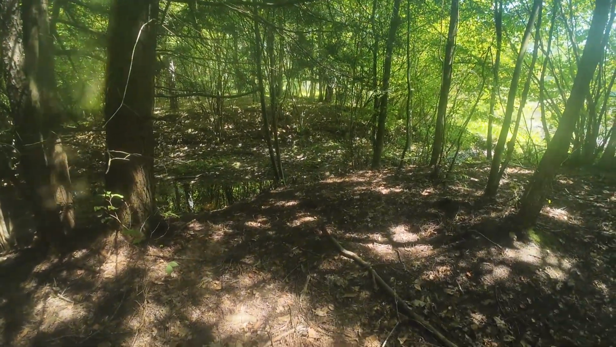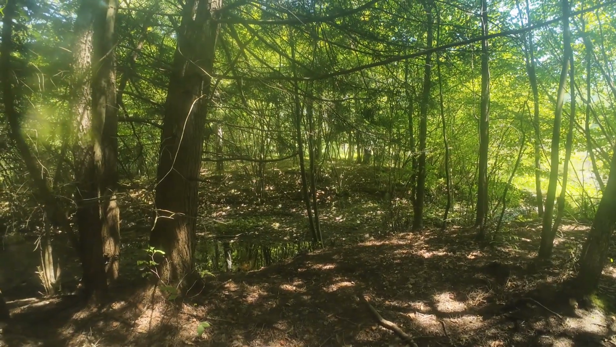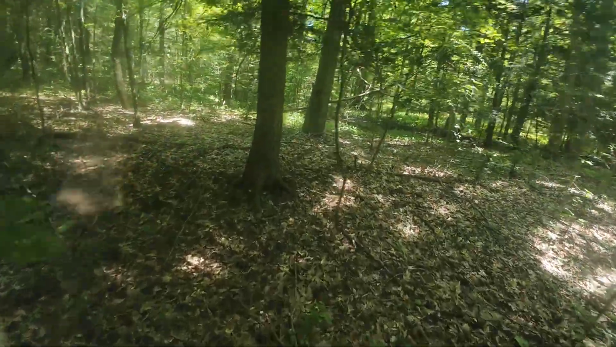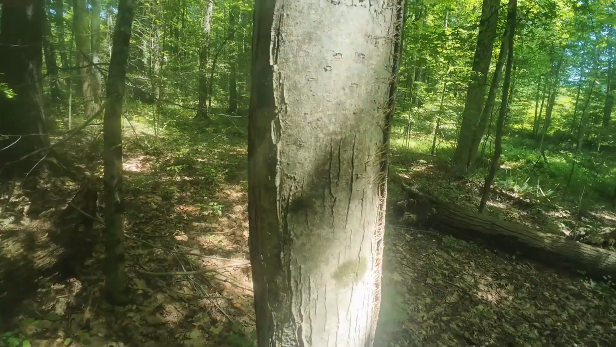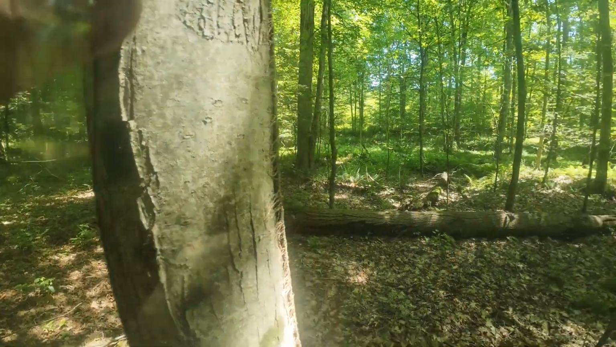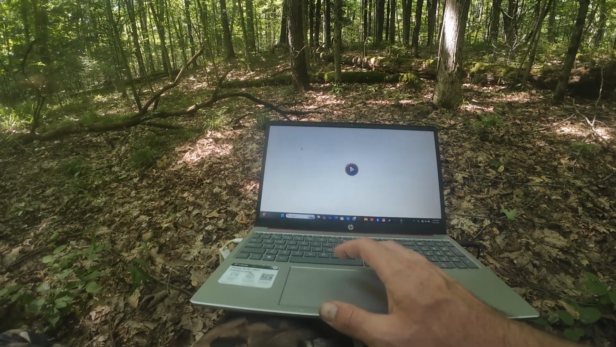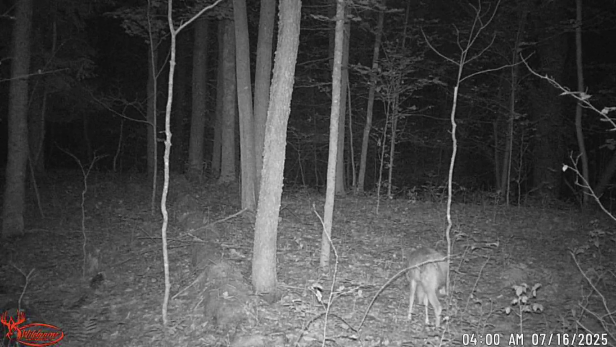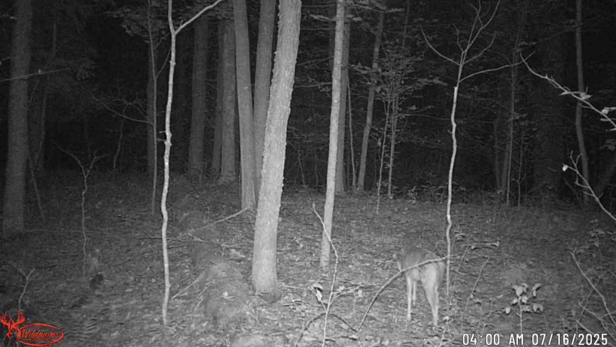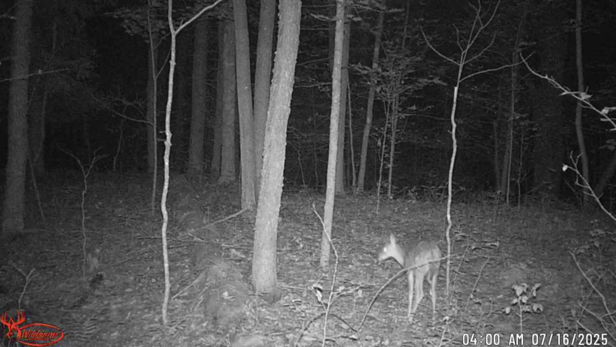Oh man, folks, the damn doe walked down in on me, scared the shit out of me. Day later at 4 a.m. Maybe that same little deer.